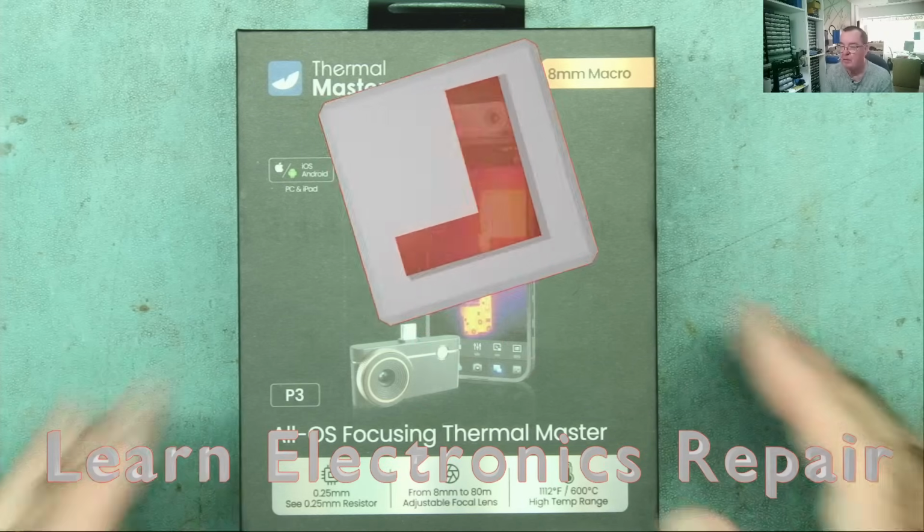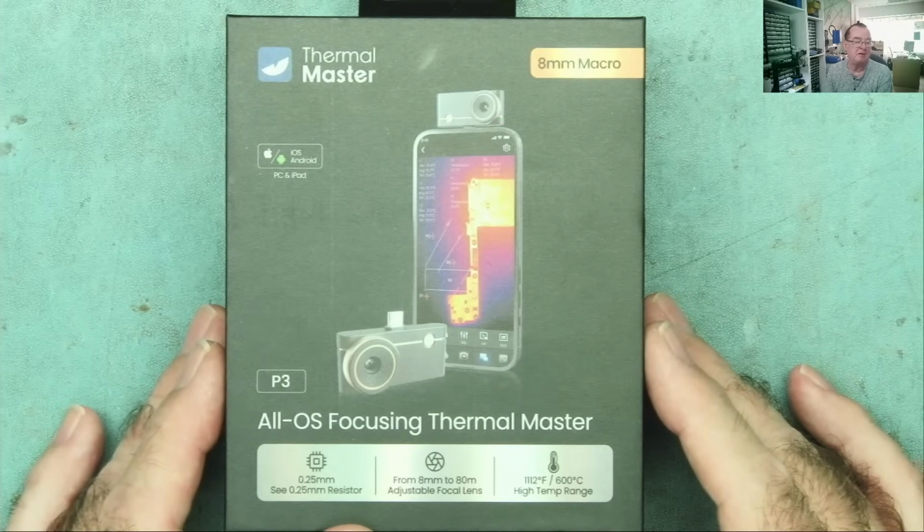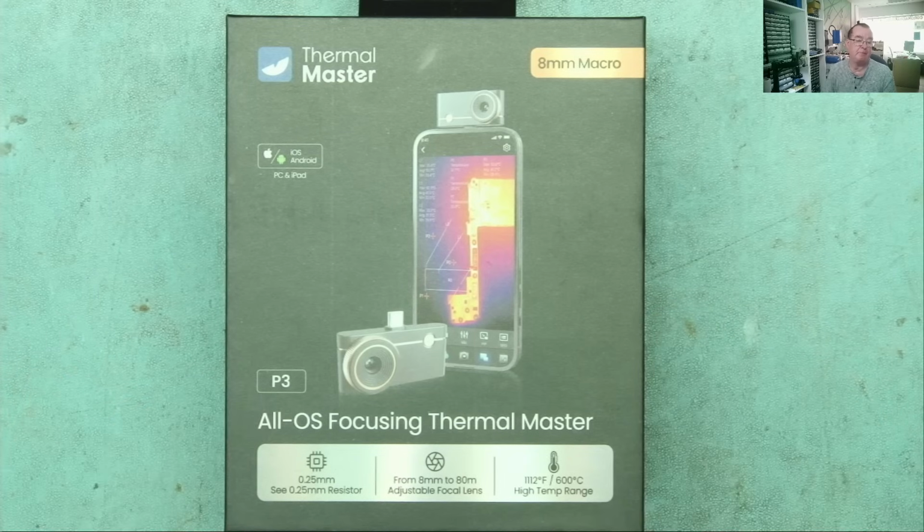I have a thermal camera here, and this is a brand new product. This is the Thermal Master P3. I've reviewed other models from Thermal Master, the P2, P2 Pro, and T2S Plus, and I have to say they are excellent thermal cameras in their own right. In fact, the P2 Pro is the best I've tried so far, and I use that often in my repair videos, but today we're going to try this new one. So let's have a look what's in the box.